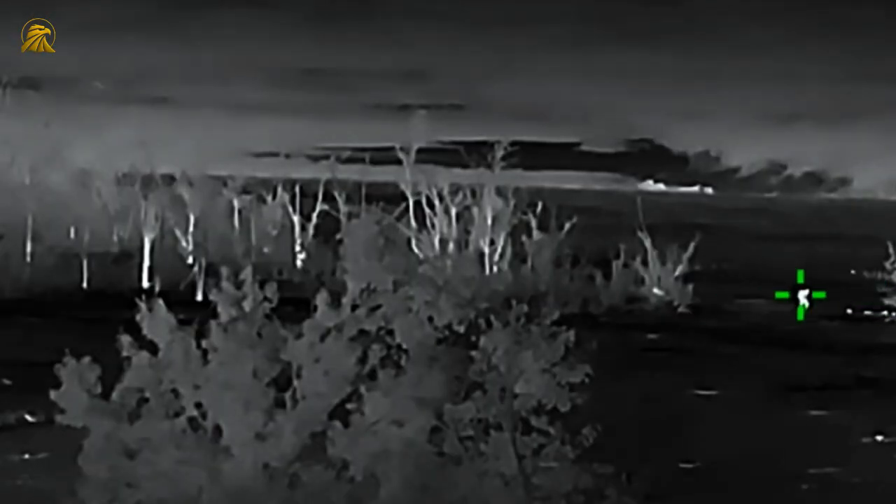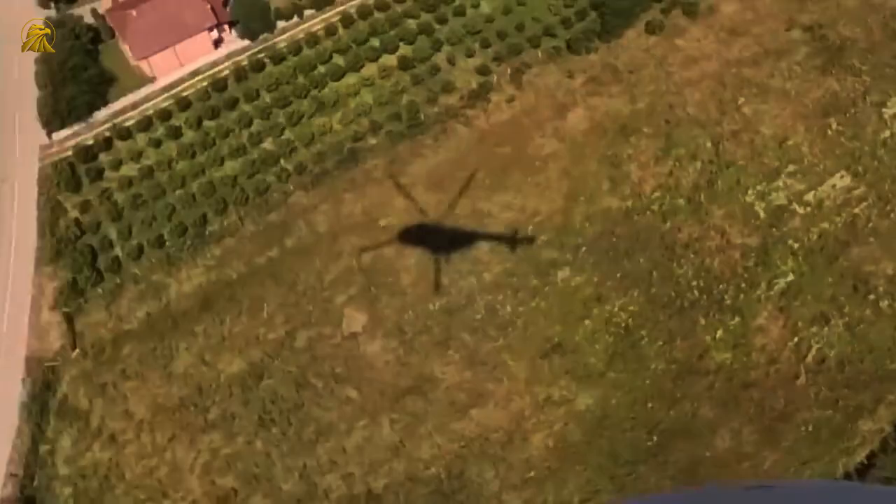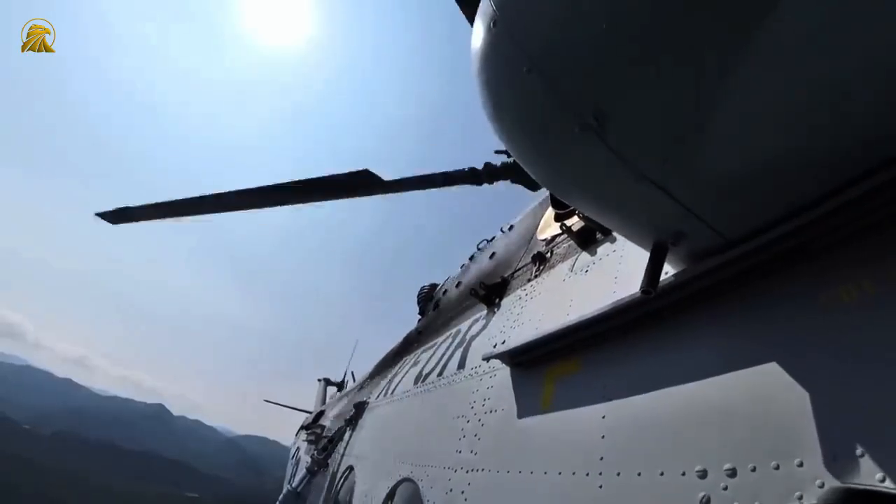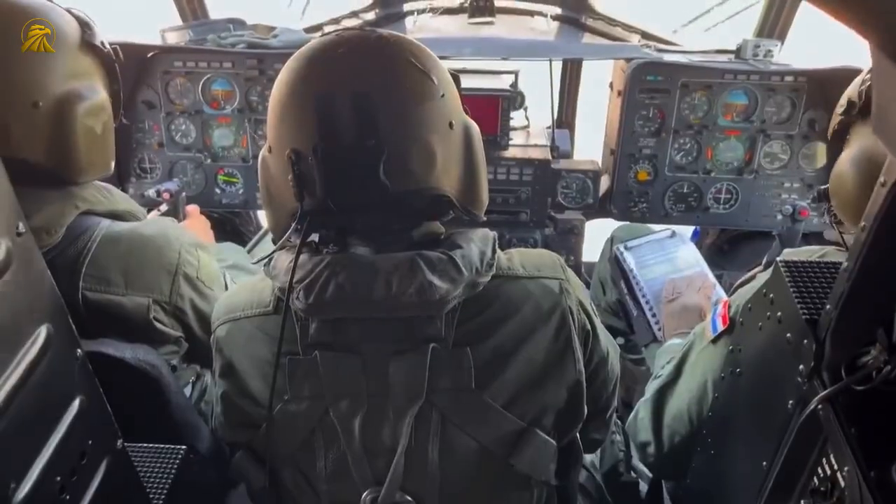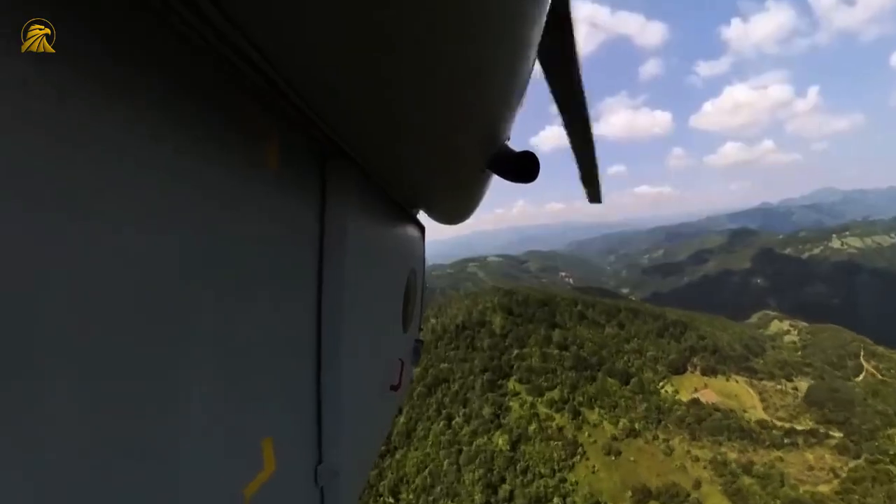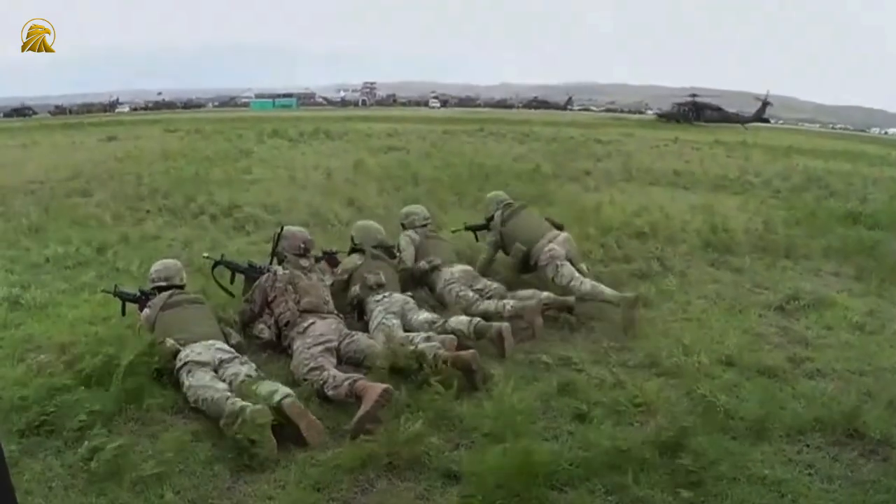To understand the magnitude of this achievement, we need to dig into the technical details that made it possible. A 4-kilometer shot isn't like shooting at a close-range target. The bullet travels through the air for about 2 minutes before hitting the mark. During that time, countless factors can deflect the projectile by millimeters that turn into meters of error over that distance.